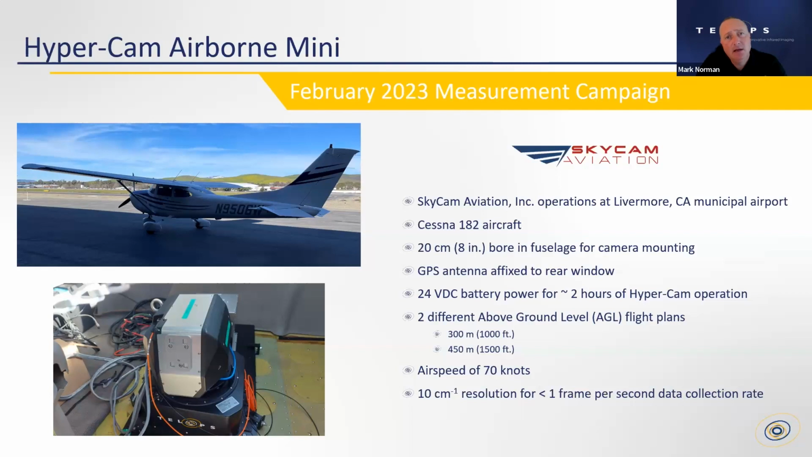So we did an optimization and decided 10 wave numbers was perfectly sufficient to detect methane, and we wanted to collect data at less than 1 hypercube per second. So that's how we configured the system for this particular campaign.